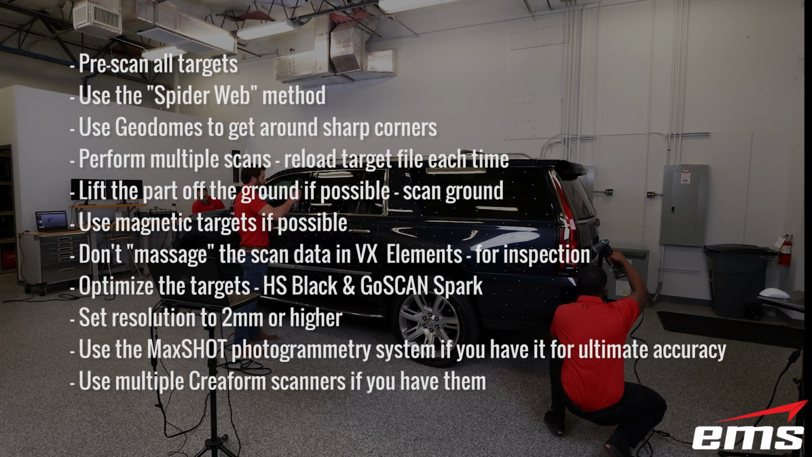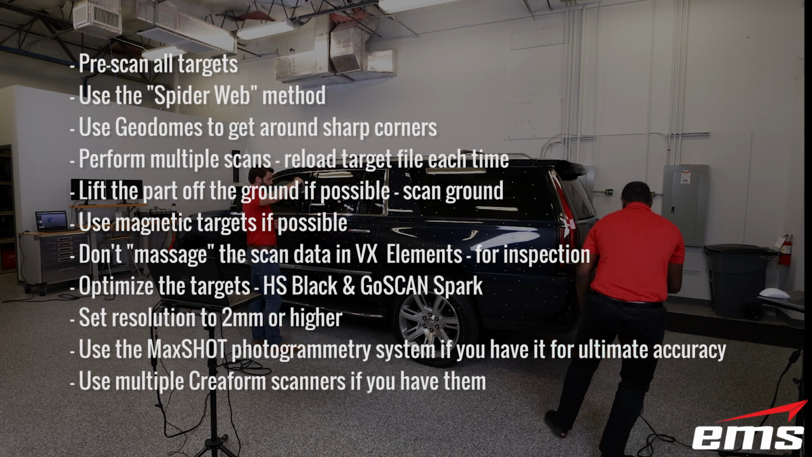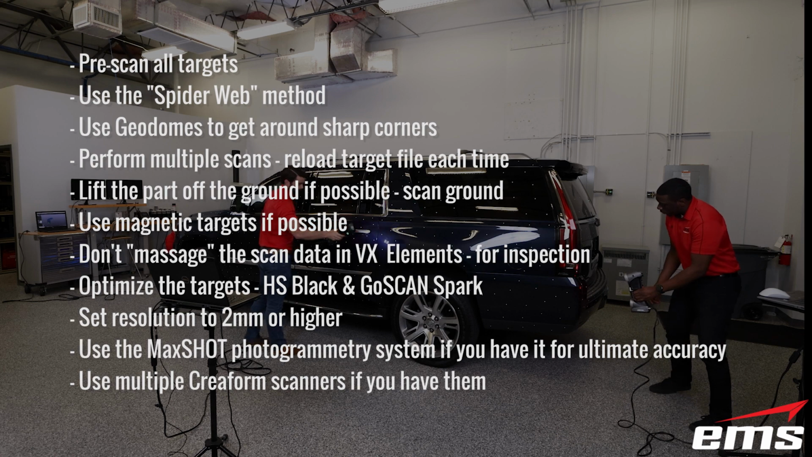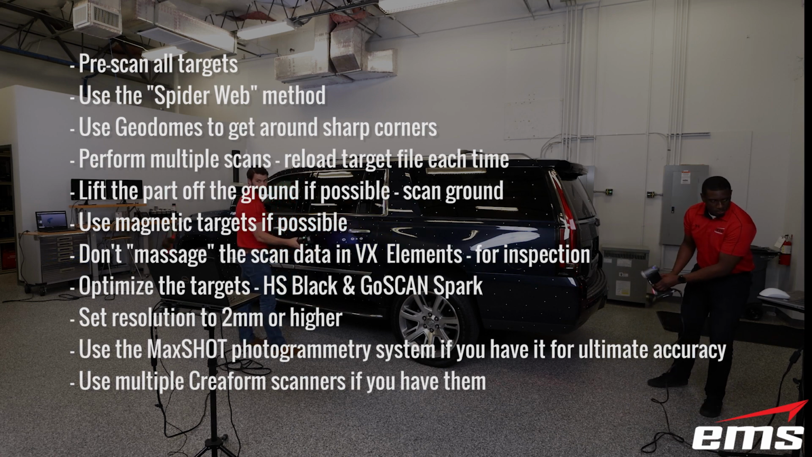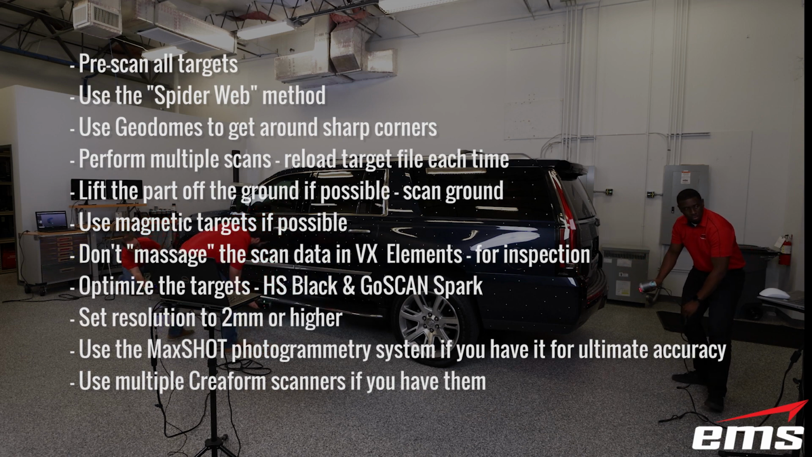And then perform multiple scans. If you try to scan something very large in one file, the session file becomes very large, and it's hard to work with, and it possibly can get contaminated. So your best bet is to load in that target file, scan an area you've got marked off with a little bit of overlap, save out that session and that STL file, and then do a new session, import that target file back in, and do the next section.